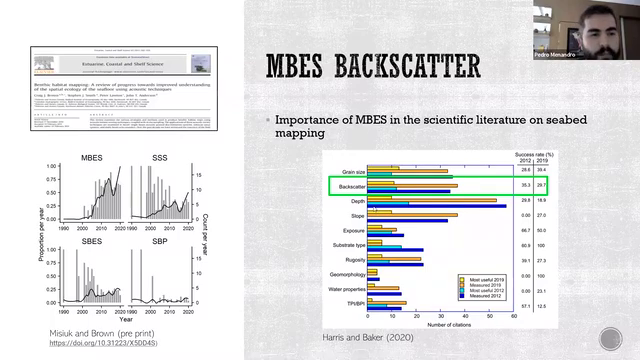And some other review papers show us that multibeam and also multibeam backscatter are really important data for seabed classification.